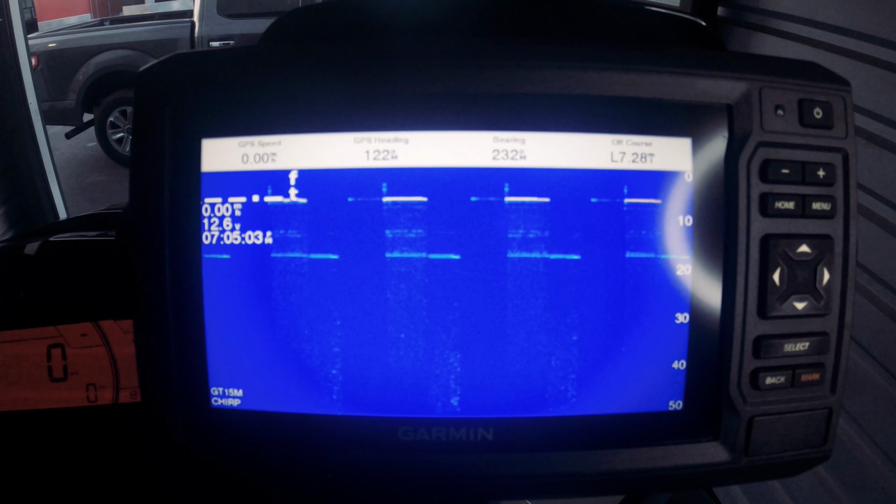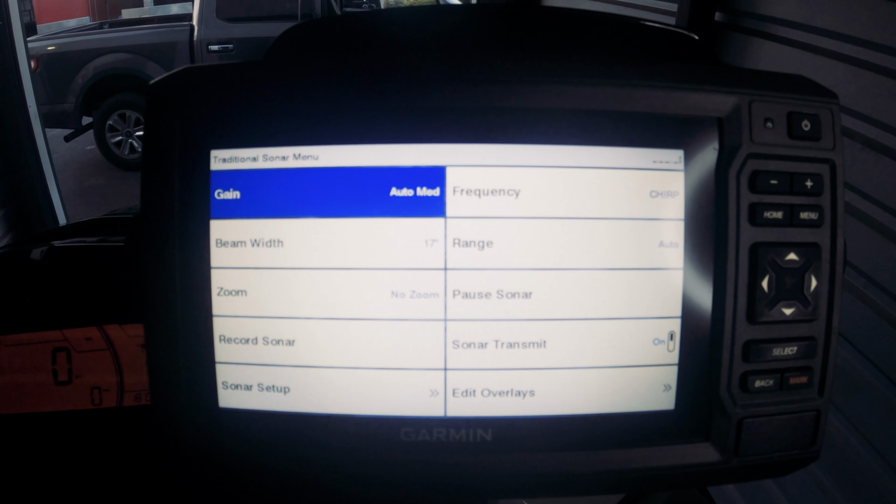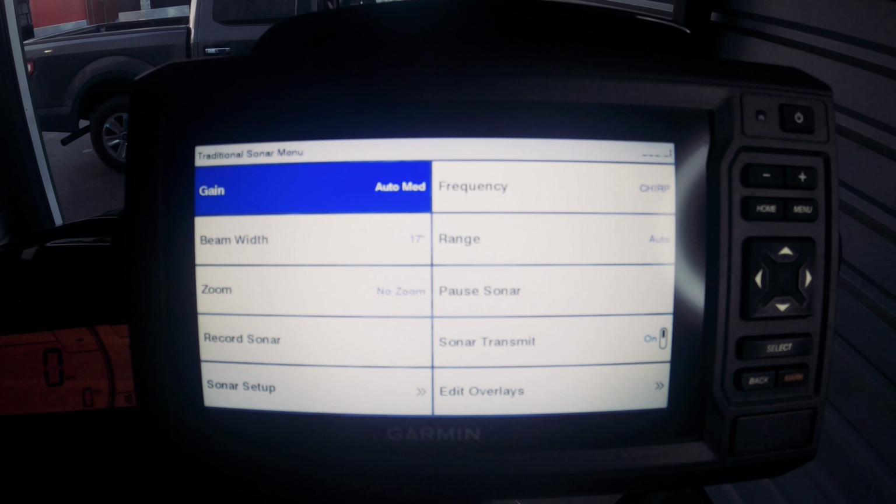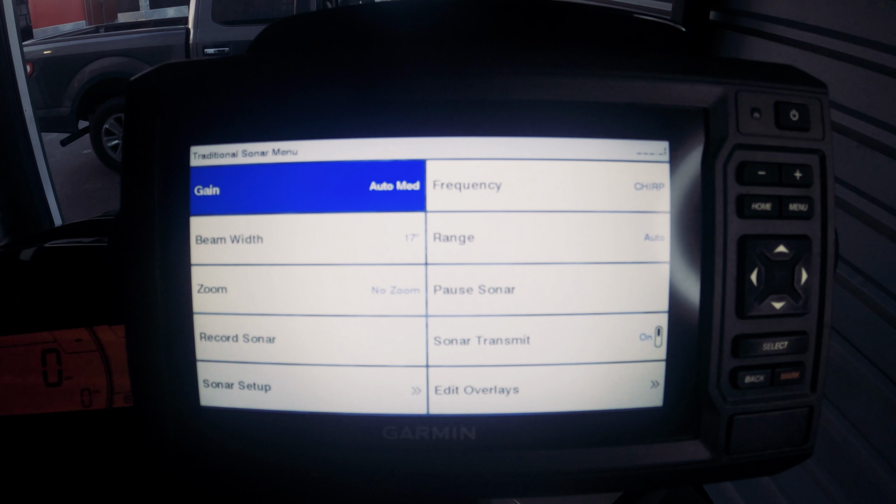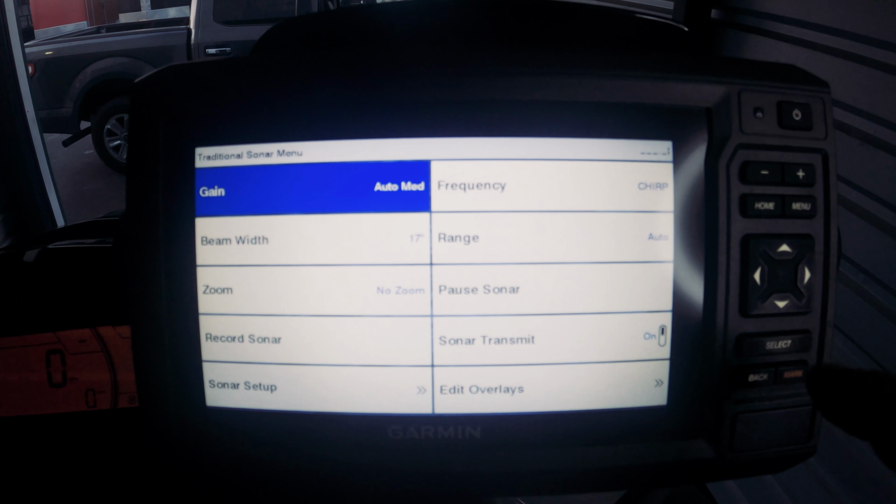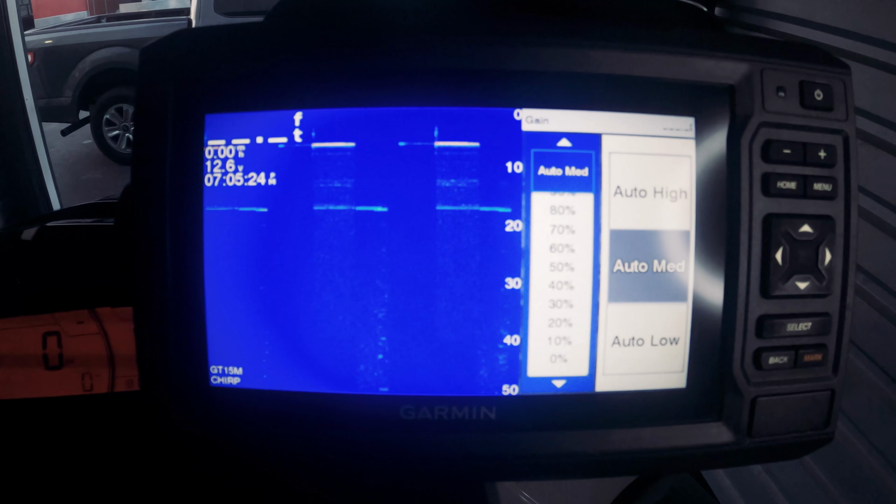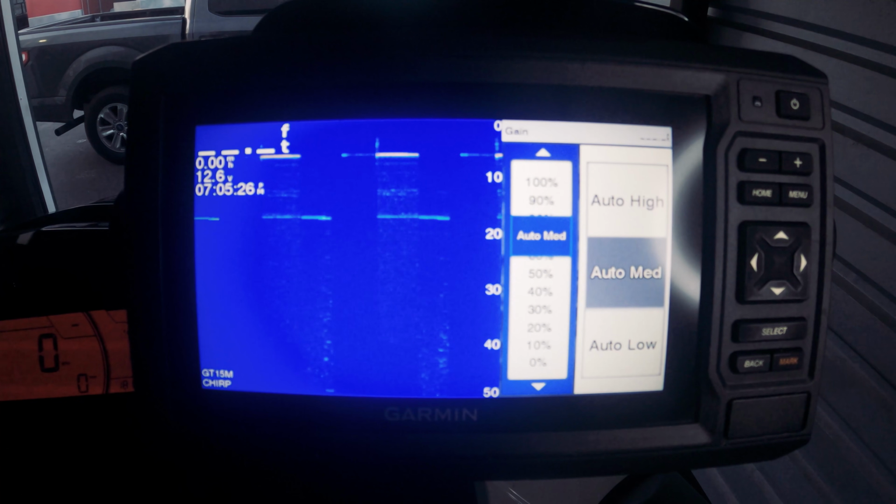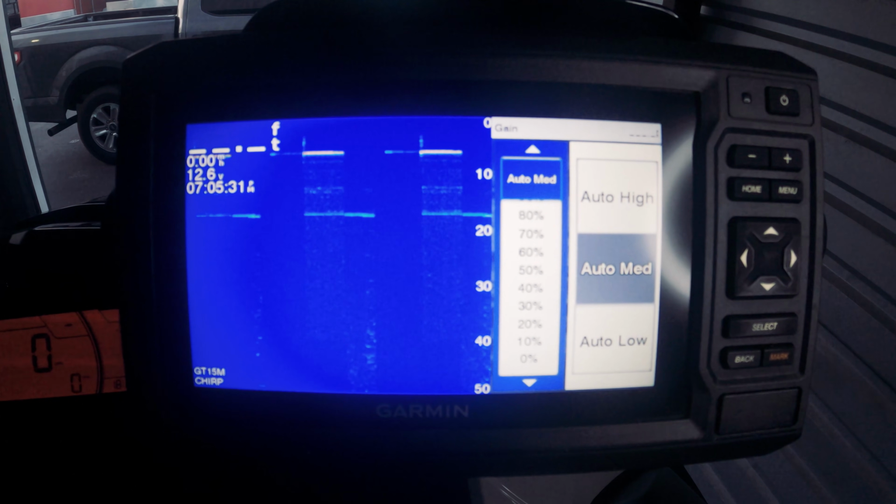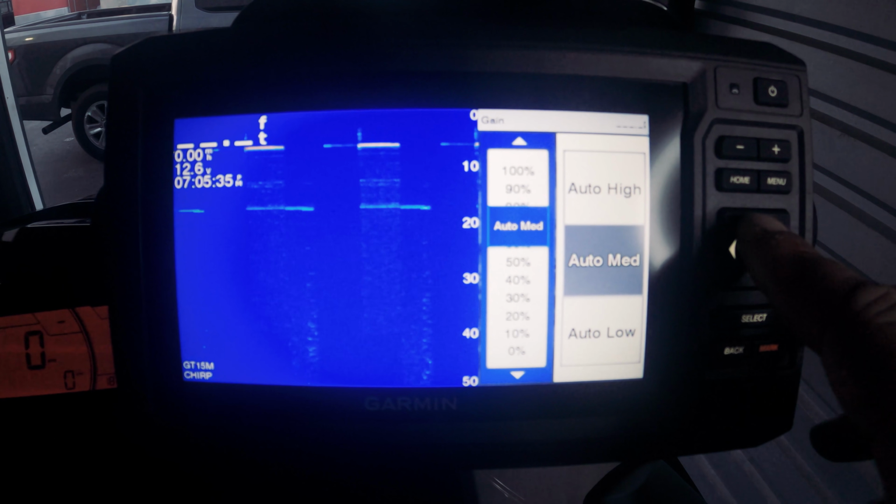So the first thing that you want to do is hit menu. Now this is going to bring up all the menu options that we're going to set here. And what I have set here is not what comes default. So for me, when it comes to gain, now this is going to be like how clear everything's going to be as it's scanning, and I like setting this to auto medium.